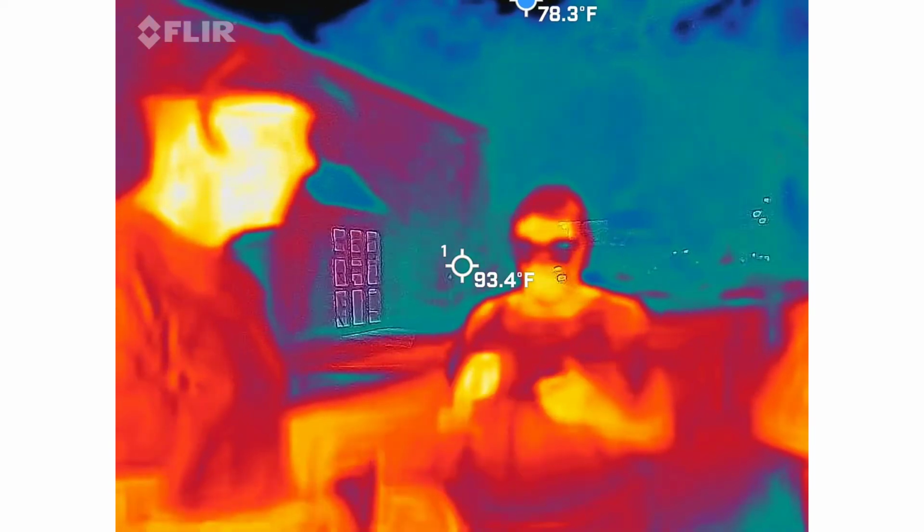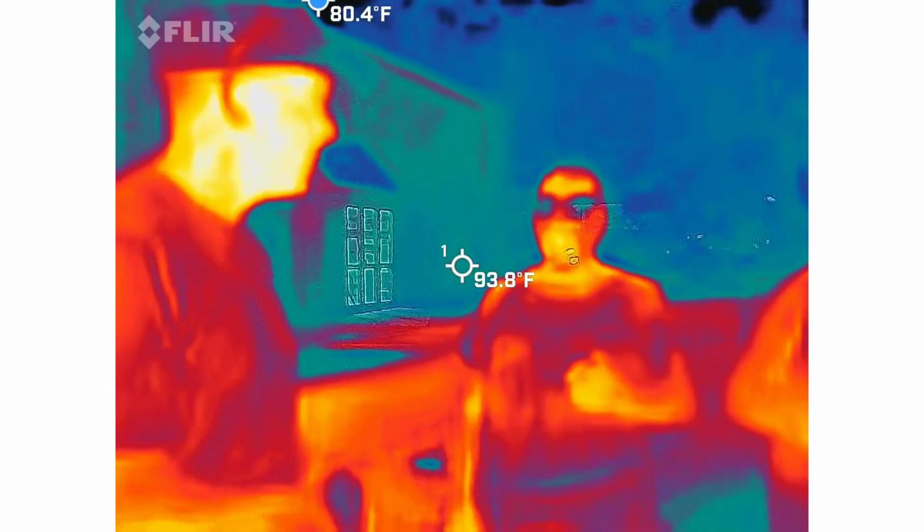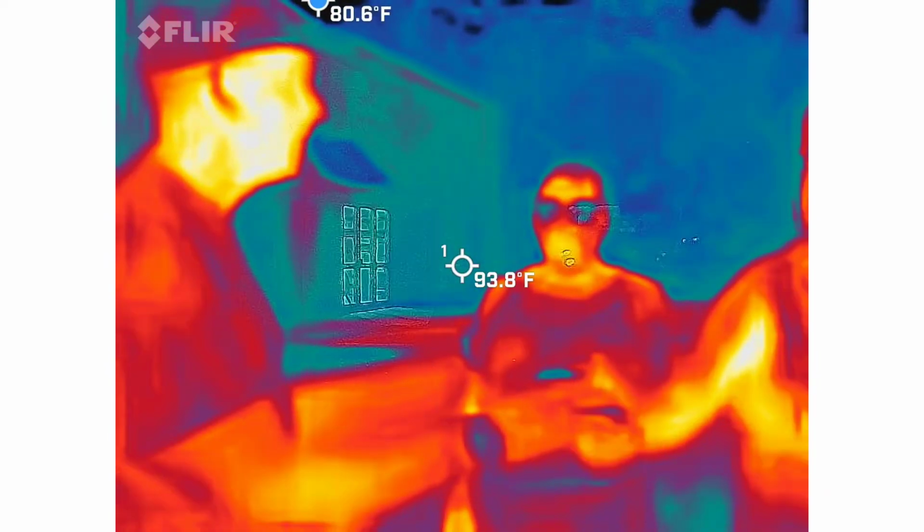Notice I have it pointed down because it's super bright. So I'm going to turn that part off. We'll talk more about that at our first location. All you have to do is let me know what numbers pop up there above 2.5.